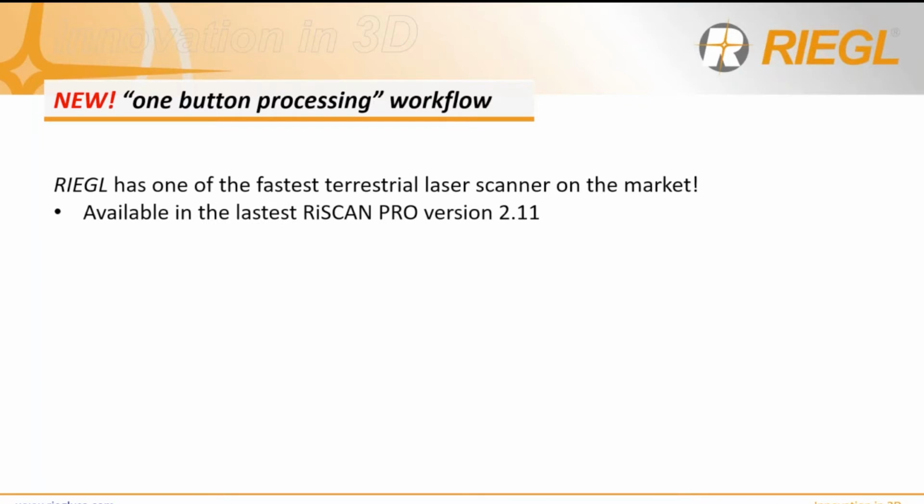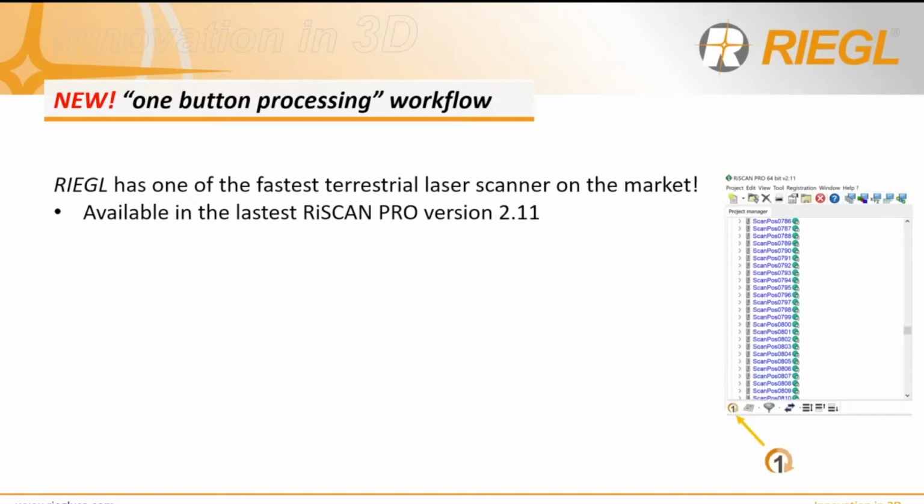Our scanner, the VZ I-Series scanner, particularly the 400i, is known to be one of the fastest terrestrial scanners on the market. And this new tool is available only in version 2.11, by the way. That version is available on our website.